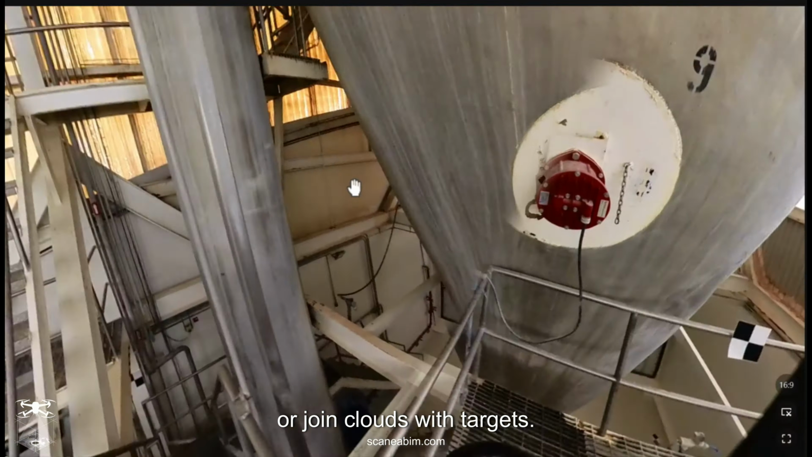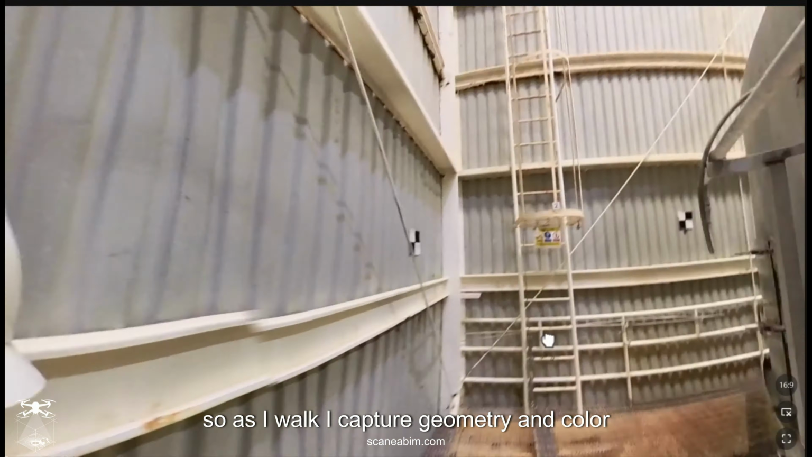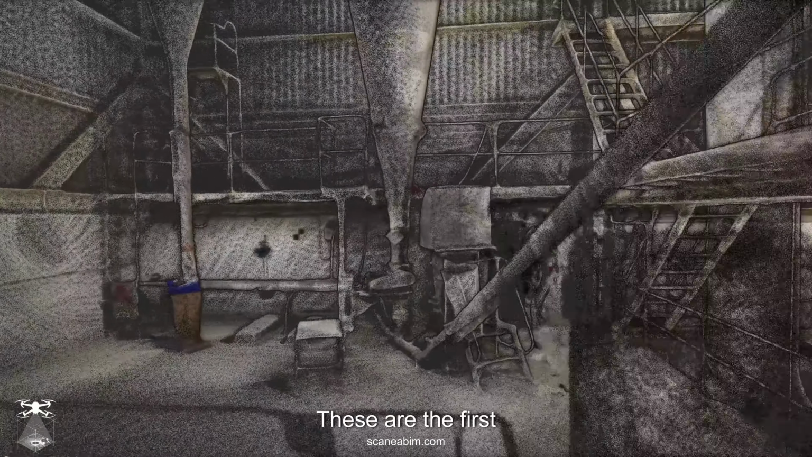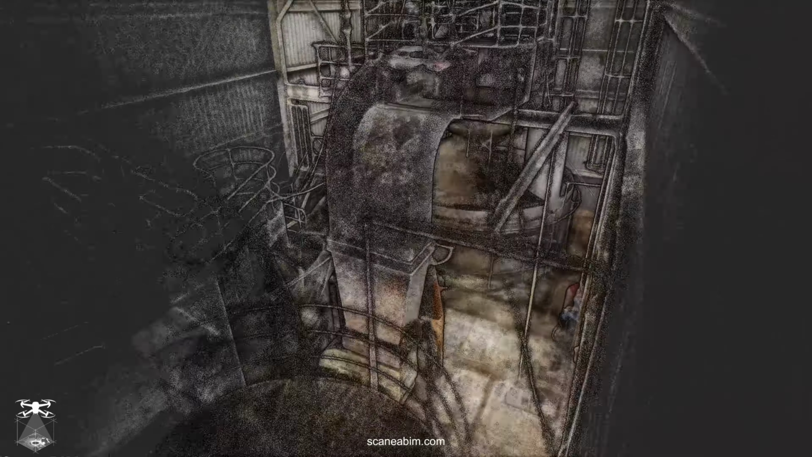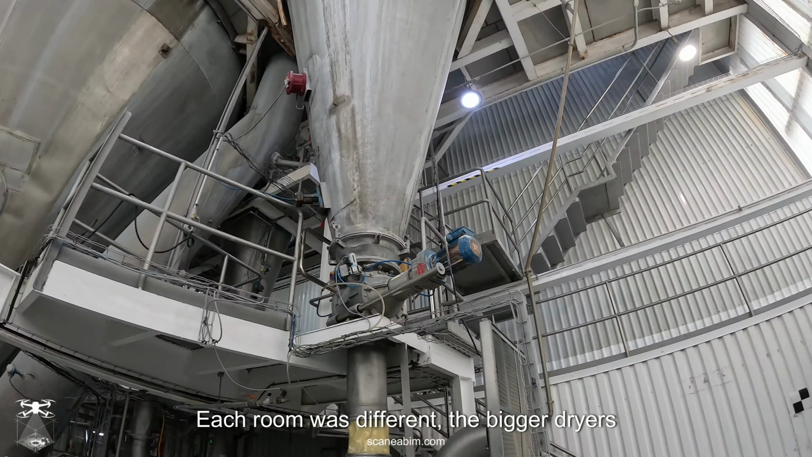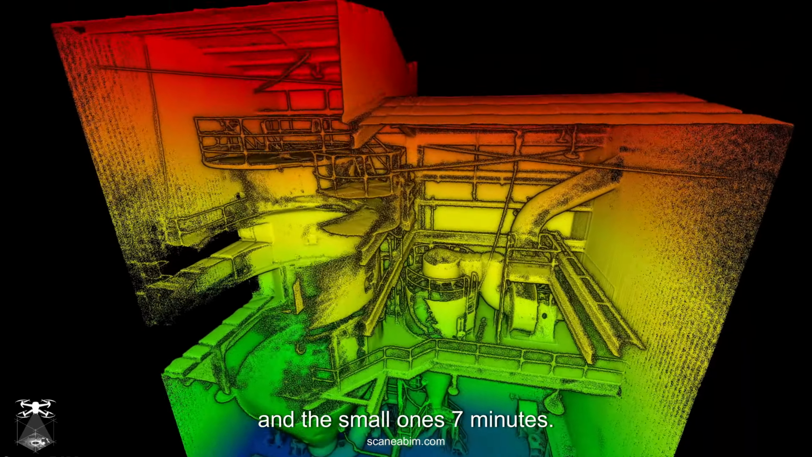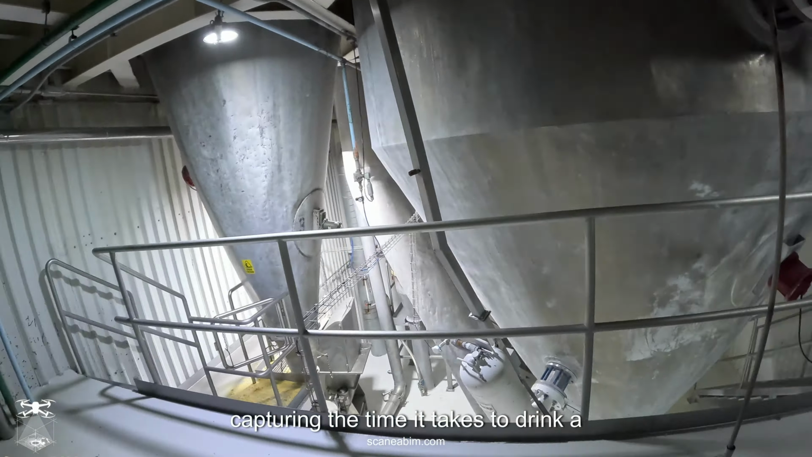The P1 has an integrated panoramic camera, so as I walk I capture geometry and color at the same time. These are the first 3 point clouds, and I captured all of them in a single day. Each run was different. The bigger dryers took between 16 and 19 minutes, and the small ones 7 minutes. That's an entire multi-level structure captured in the time it takes to drink a coffee.